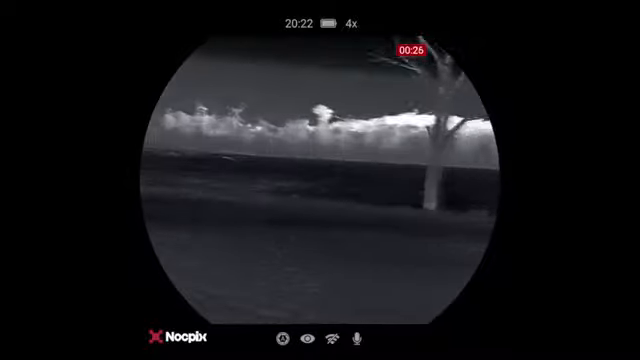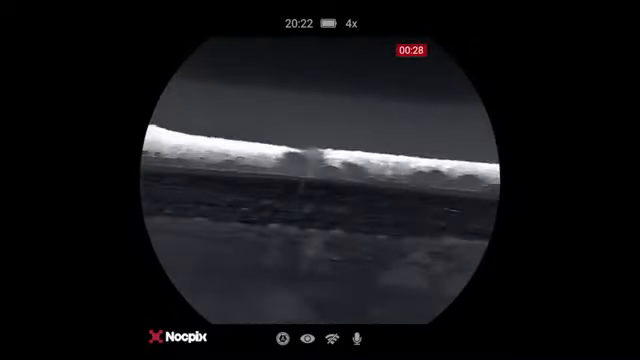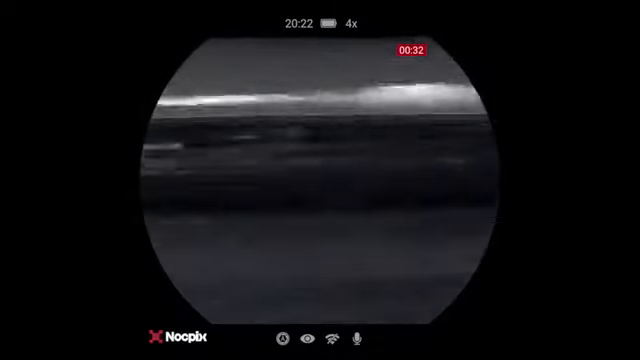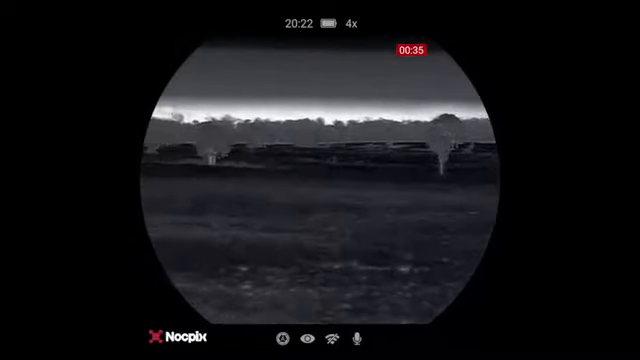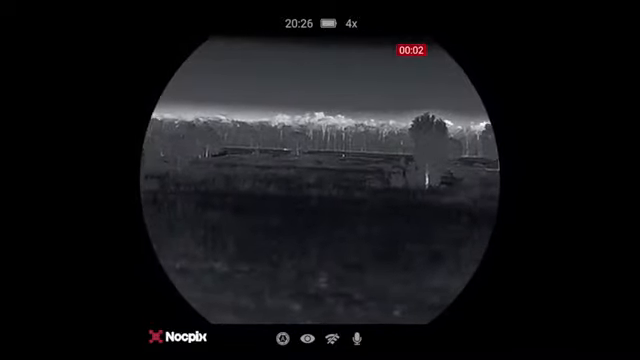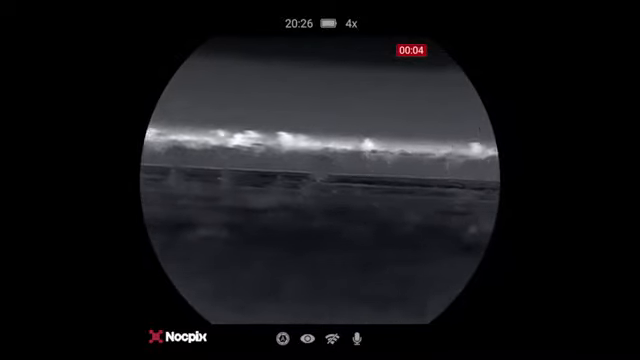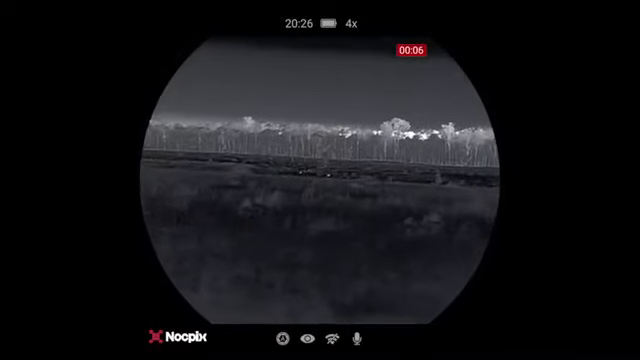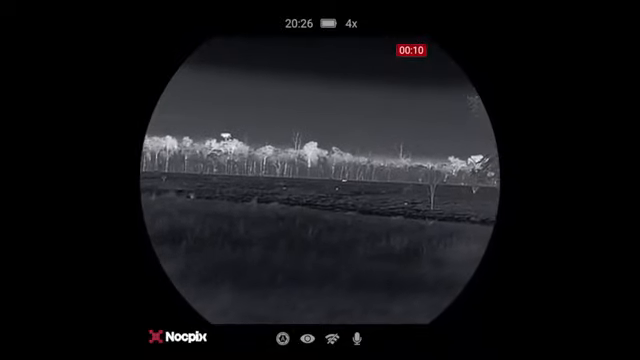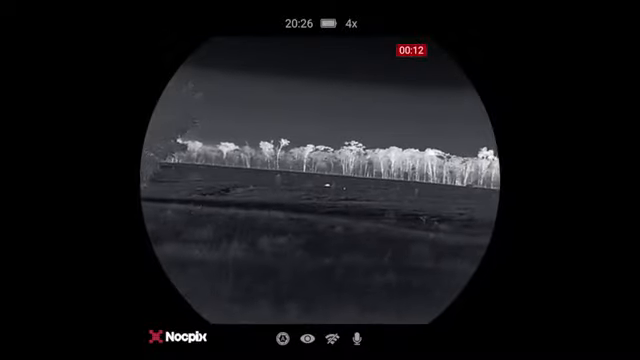Cattle are there. Anyway, I'll walk up a bit closer and see what I can see. Okay, that's a roo there. I think there's a couple of roos and stuff scattered. Yeah, more roos up there.